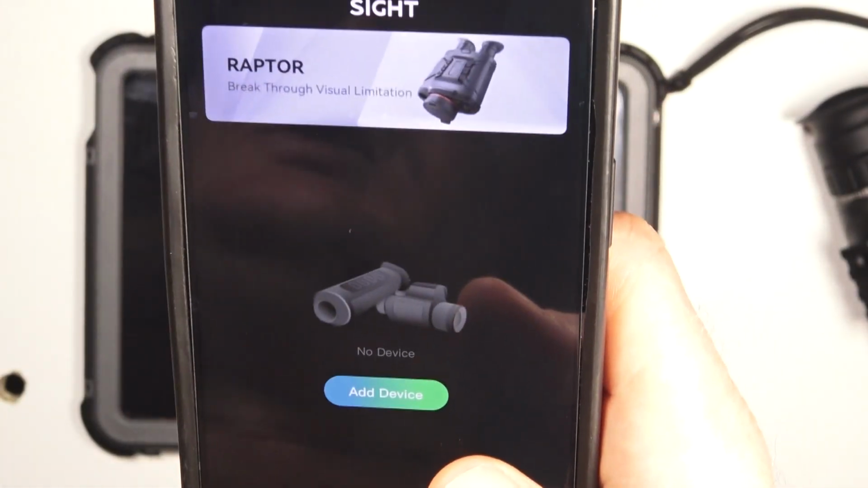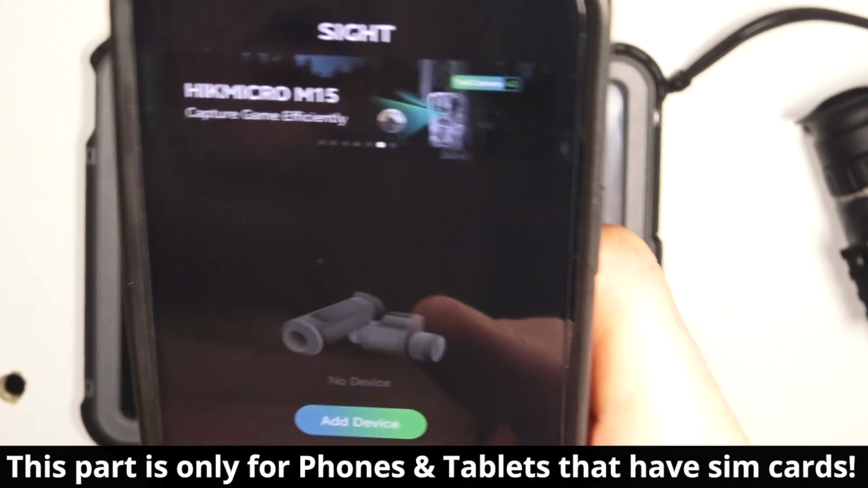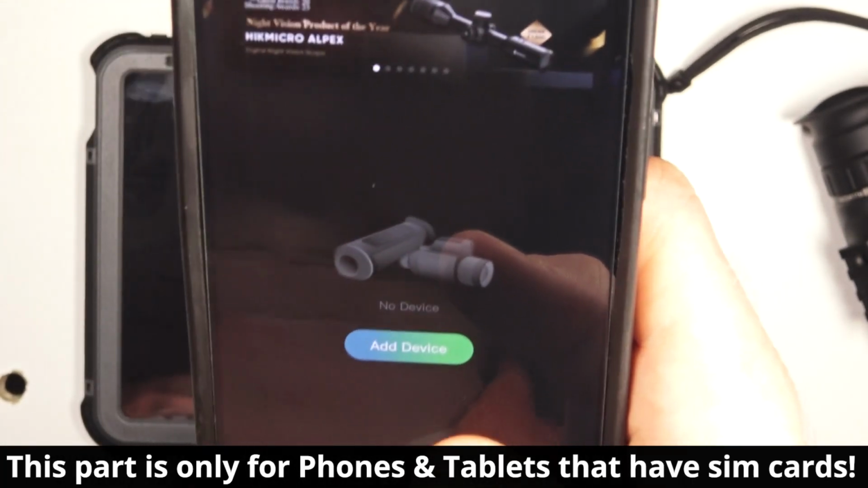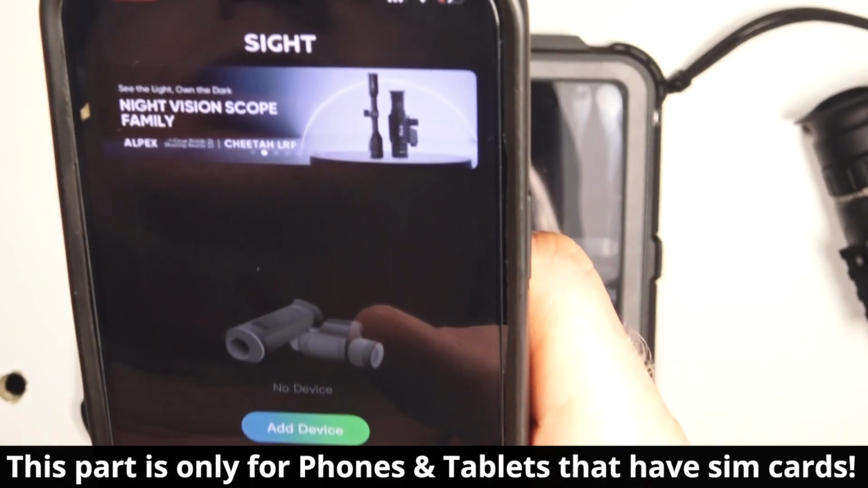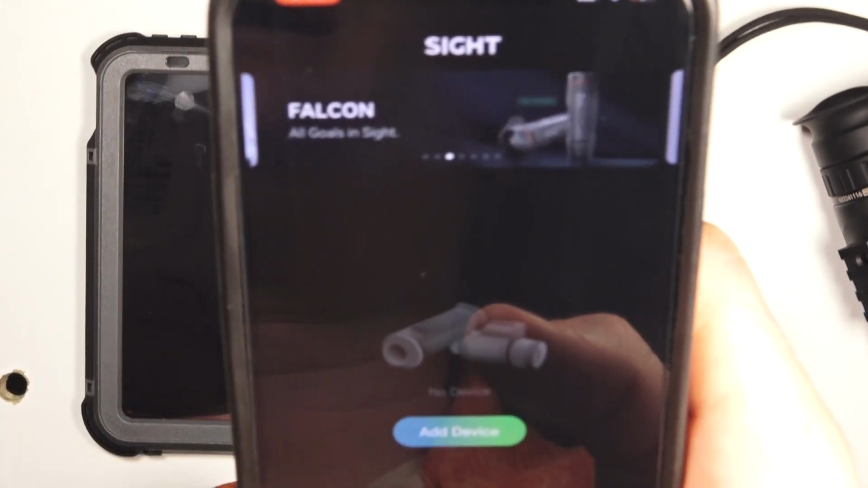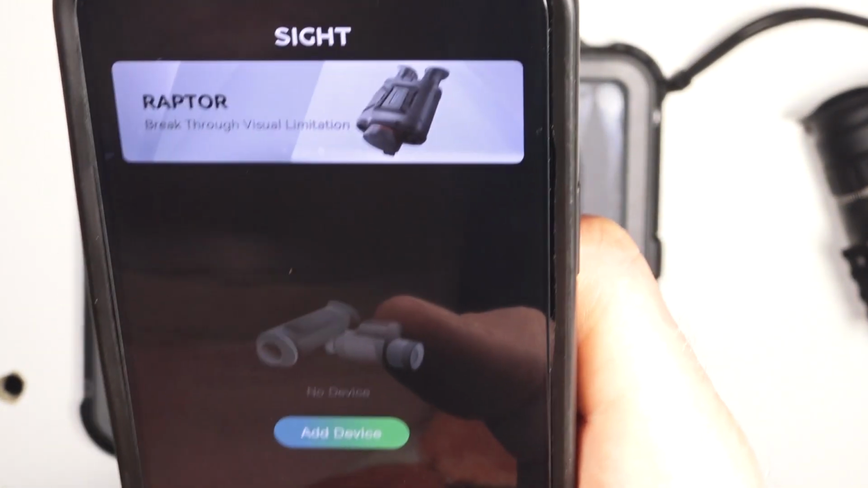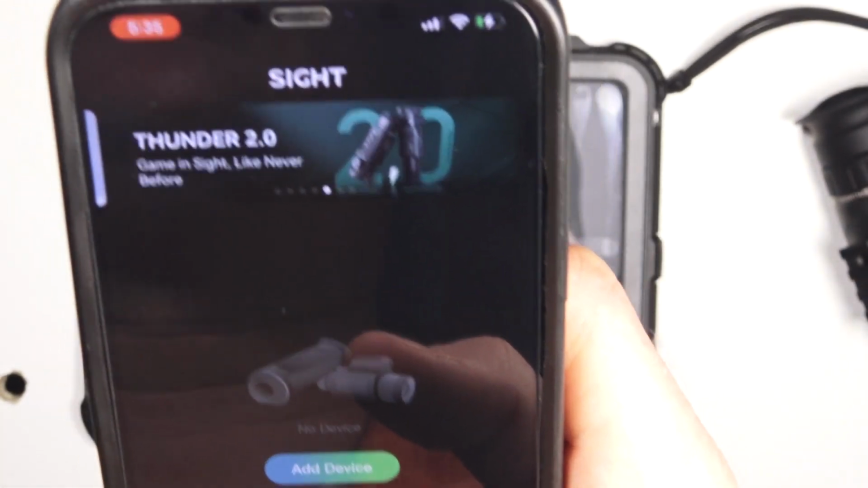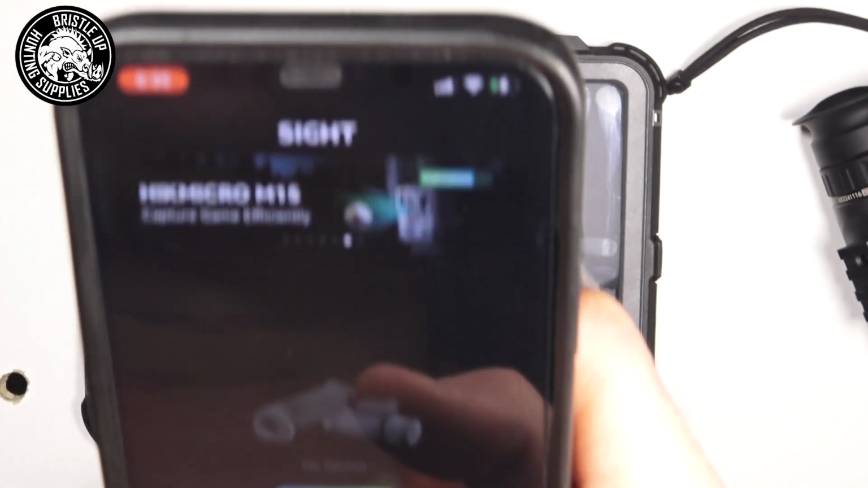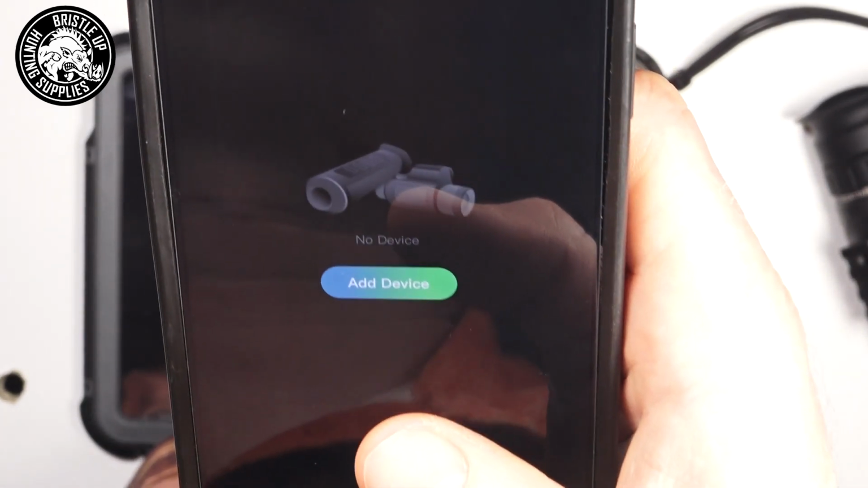For whatever reason, particularly on Apple products, you need to make sure you turn mobile data off either for the app on itself or just turn mobile data off for your entire phone. Now, the reason this is an issue is because the phone gets confused while you're connected to a Wi-Fi connection that doesn't have access to the internet. So it switches between your cellular data and your Wi-Fi, which causes issues transmitting video signal from your thermal to the device. Now, this is an issue across the board on all thermals and different brands. So if you're having issues, give this a go.